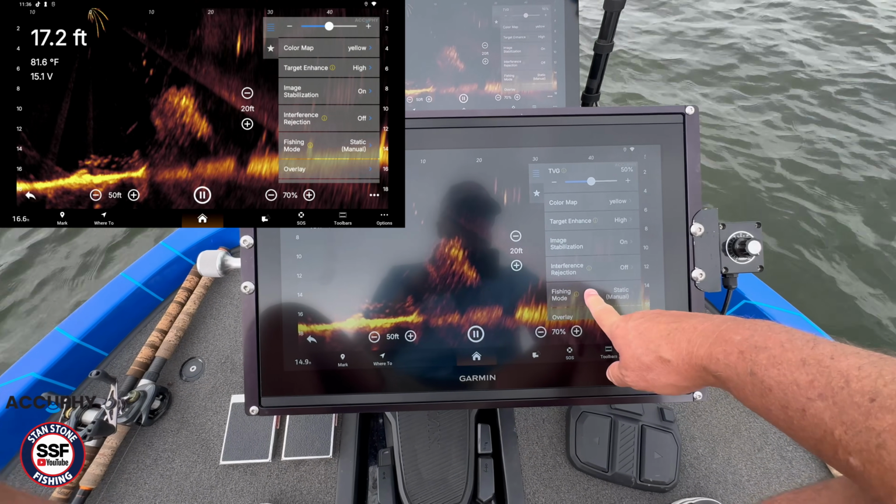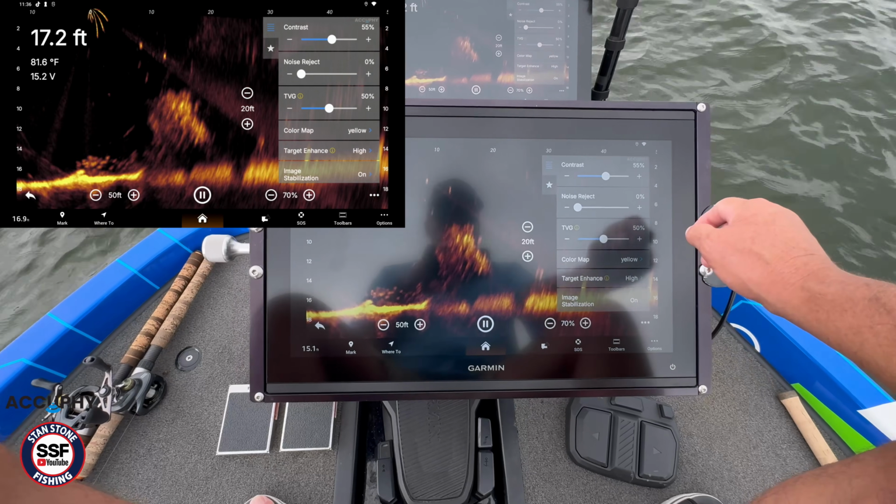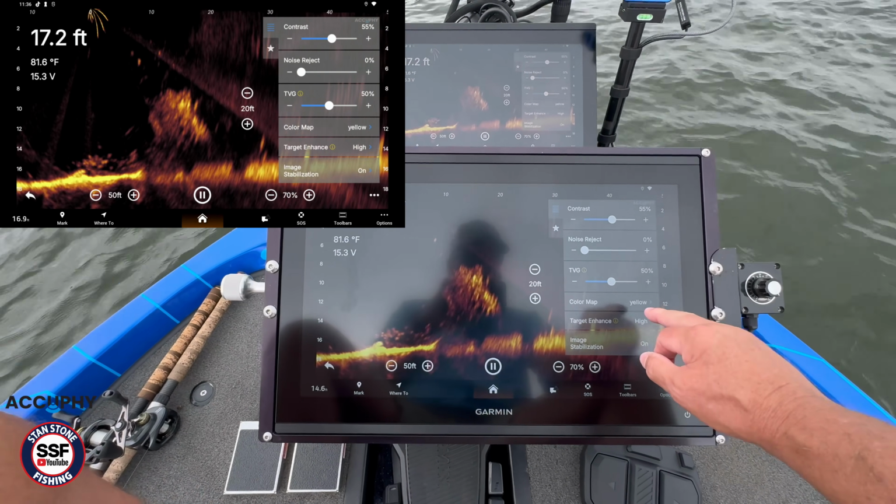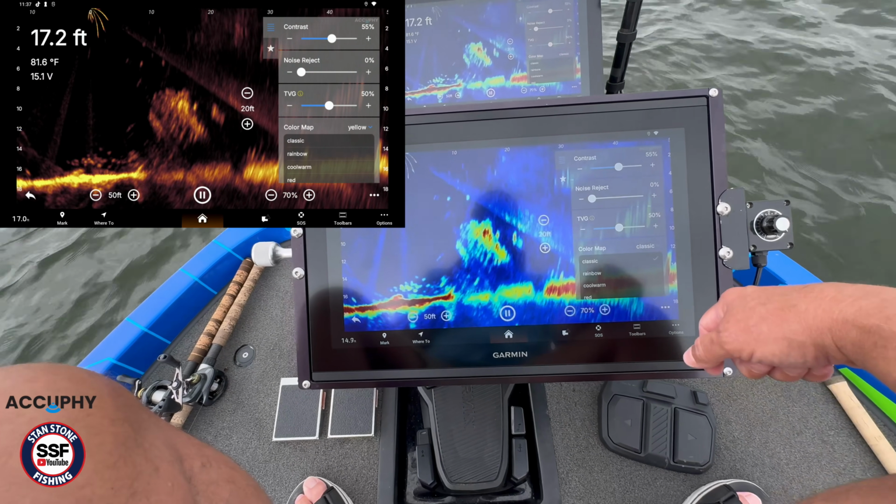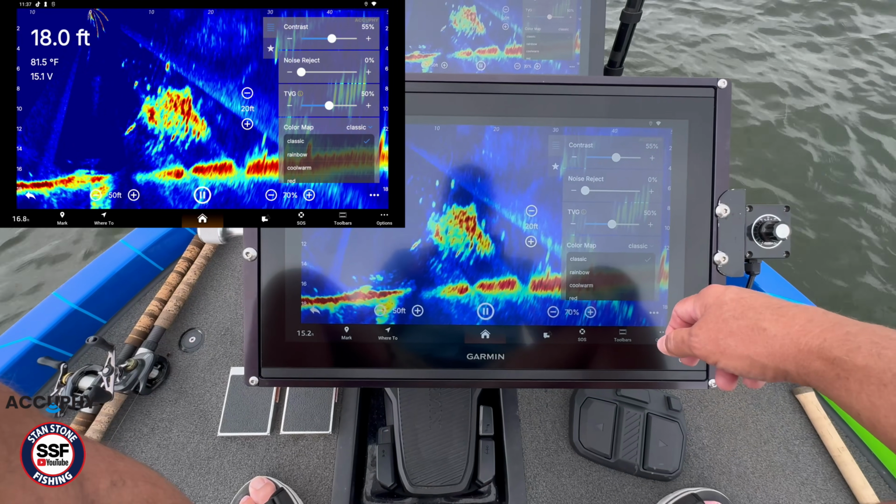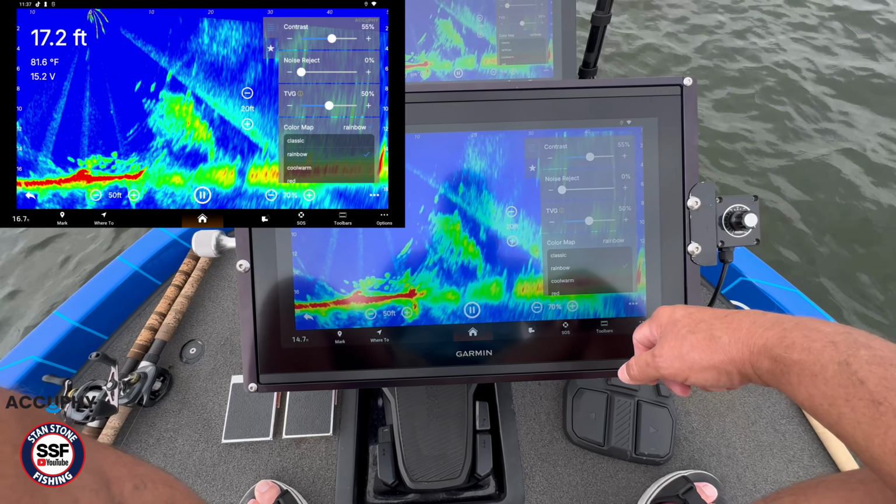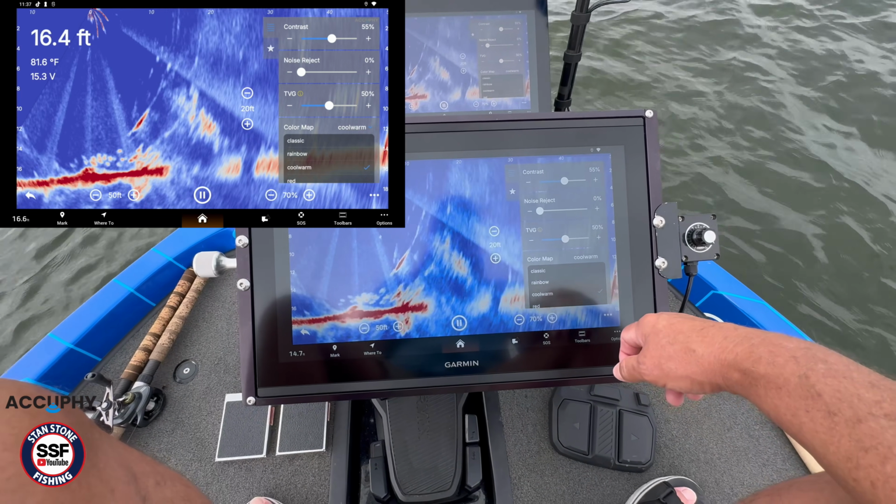And let's see if we've missed anything. I'm really impressed with this. Let's go through the colors. Show you what that is. There's classic. Rainbow. There's cool warm.